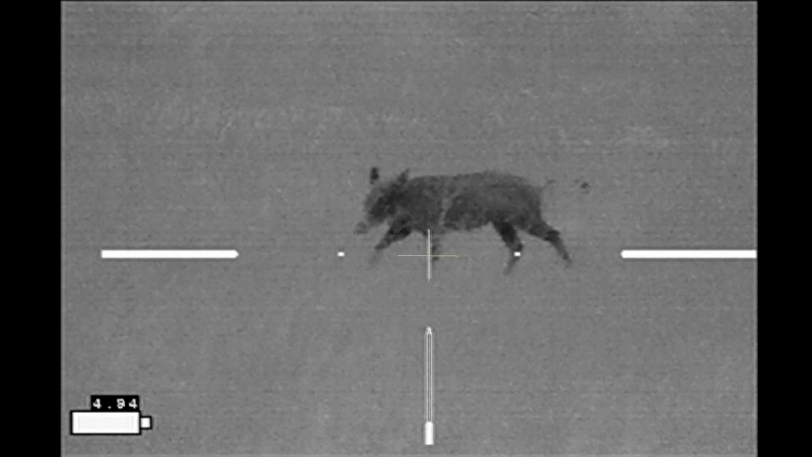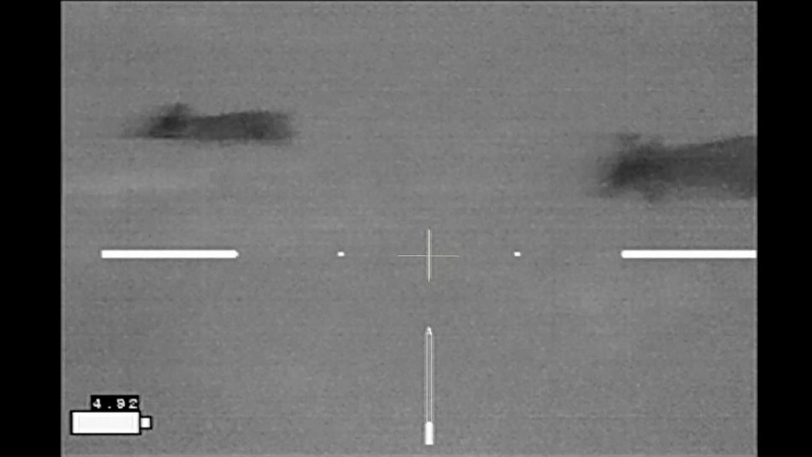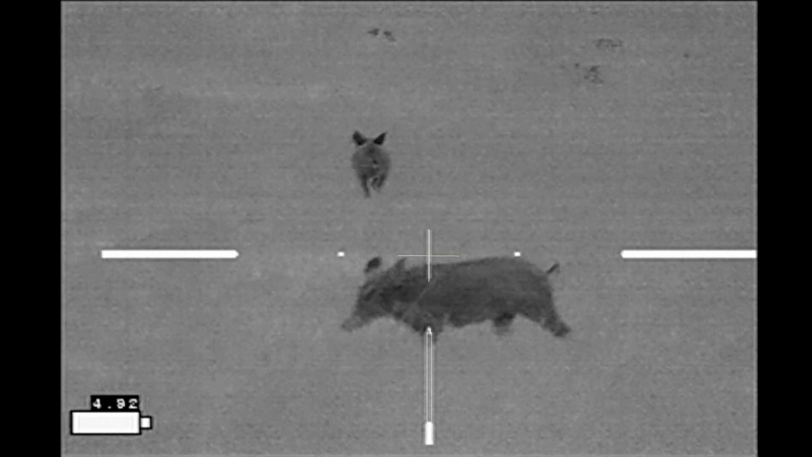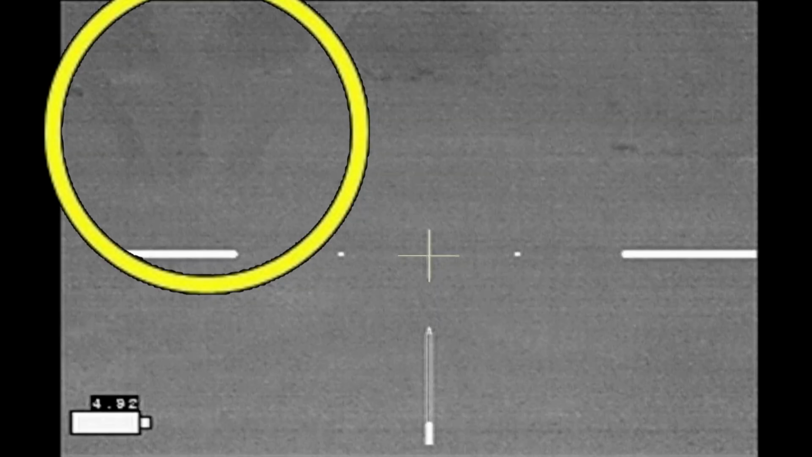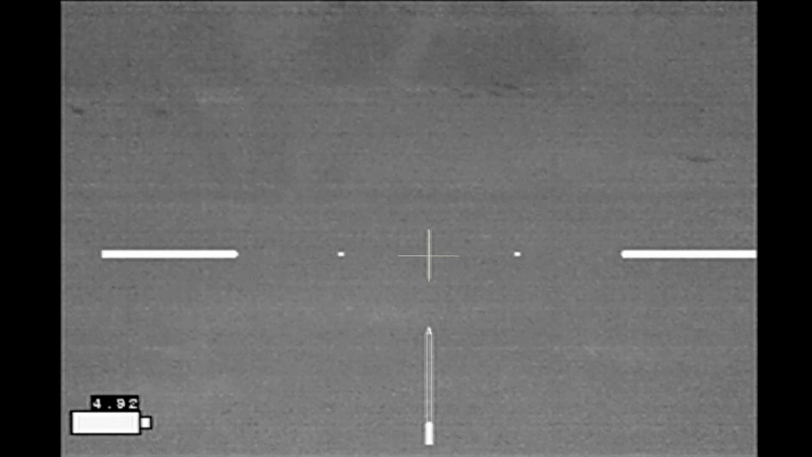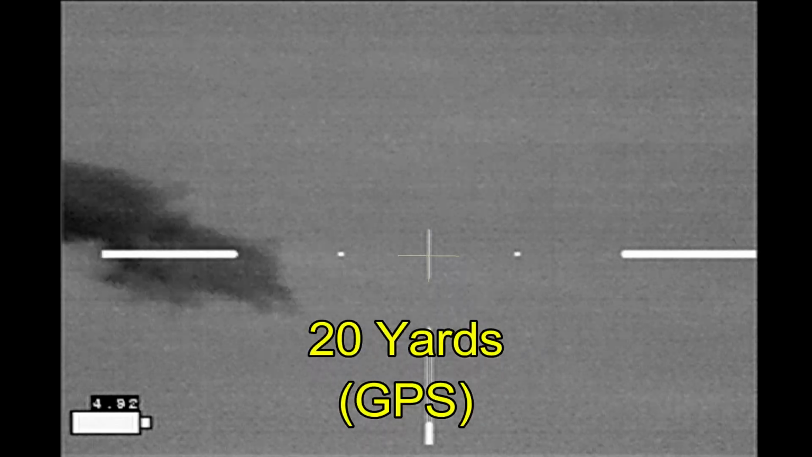And we've got this small sow coming through the fence back into our side with some of her piglets. Now, I don't have a shot at this point, not because Ben's off to the side. He's safe, but we've got to have the hogs clear these trees way off to the left before we even have a shot. And so Ben's not even trying to get back to his rifle. He's letting me take this shot.